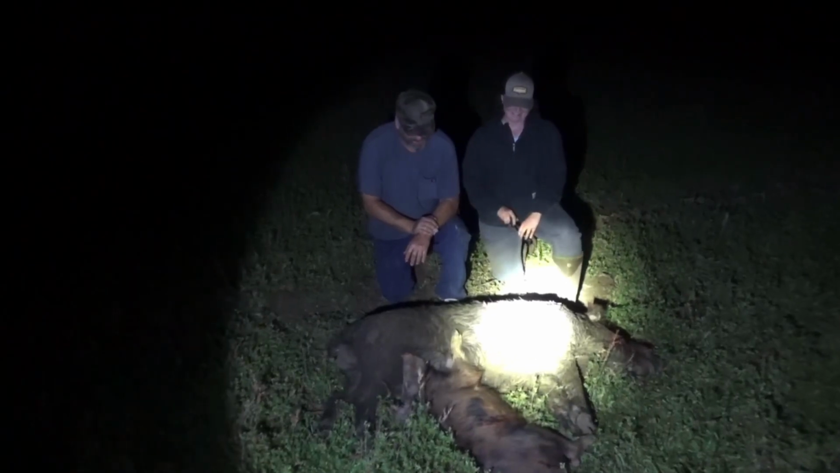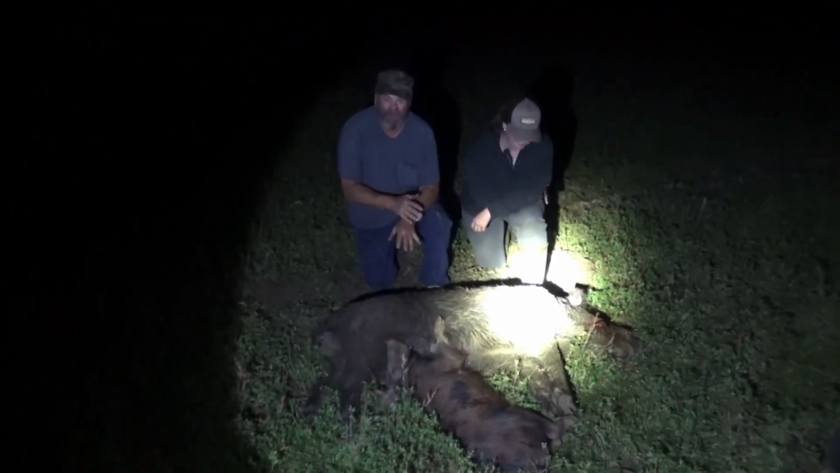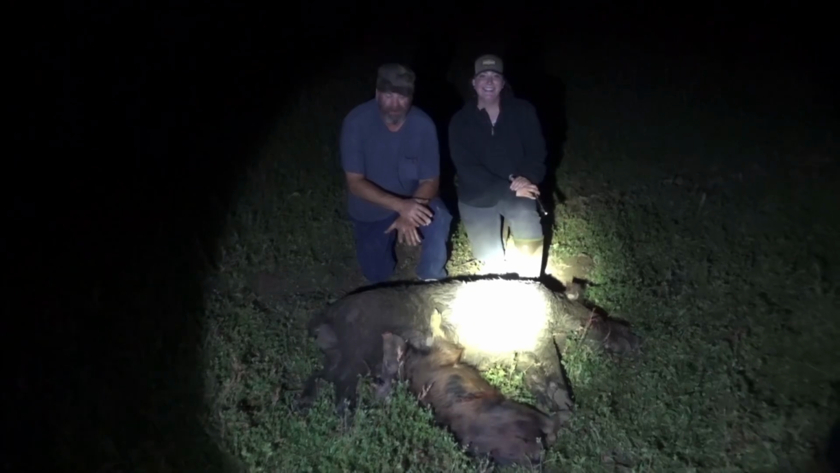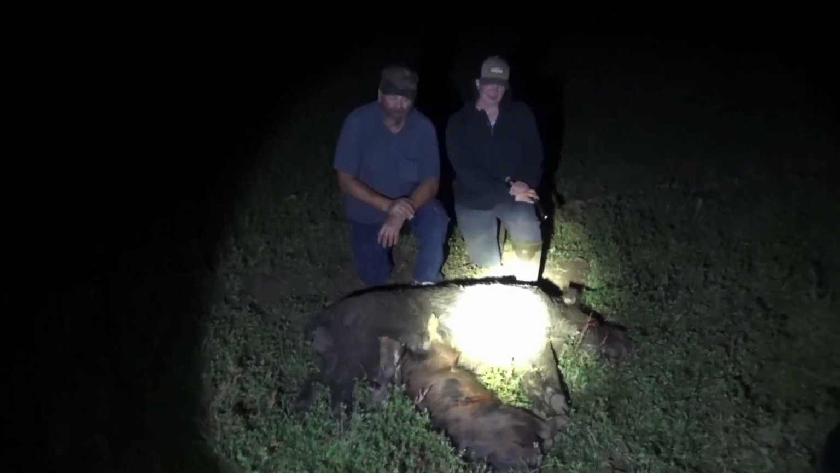Bloodlust could not wait. Could not wait. I knew that if we caught these in the trap, they would tear the trap to pieces. You know, so we came out here and we eliminated these two big boars. That was darn good of y'all. And it was dang good thinking. You're welcome. Dang good thinking.